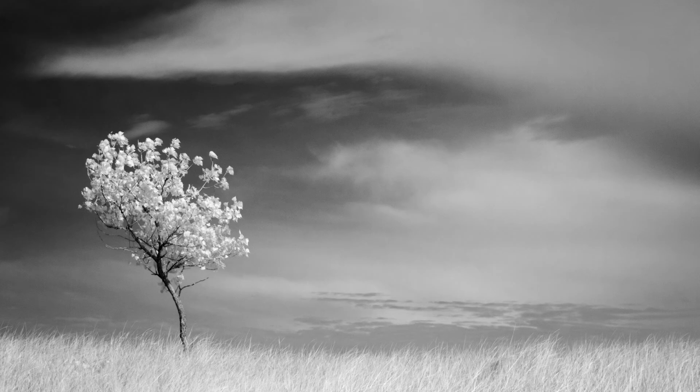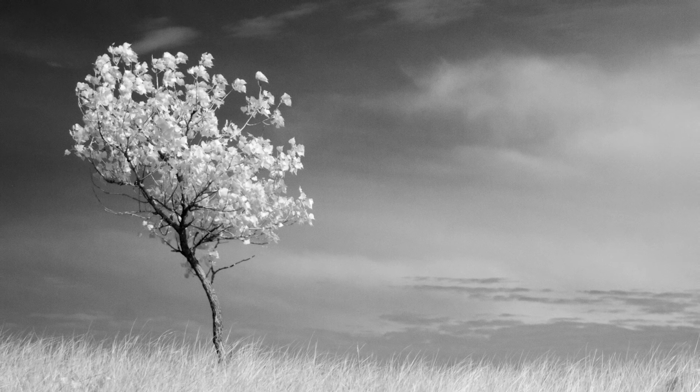So very few elements in the shot. Because of that, they stand out more too. And there's also a balance between the clouds above and the grasses below. And I composed the shot so that the tree stood out against the sky.